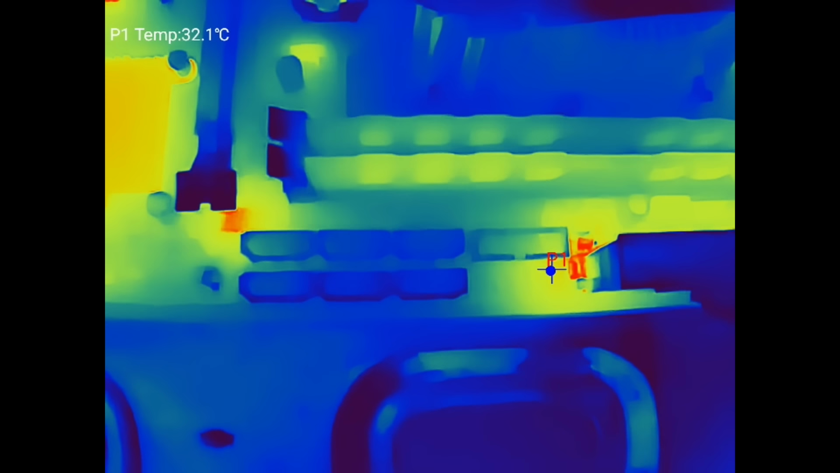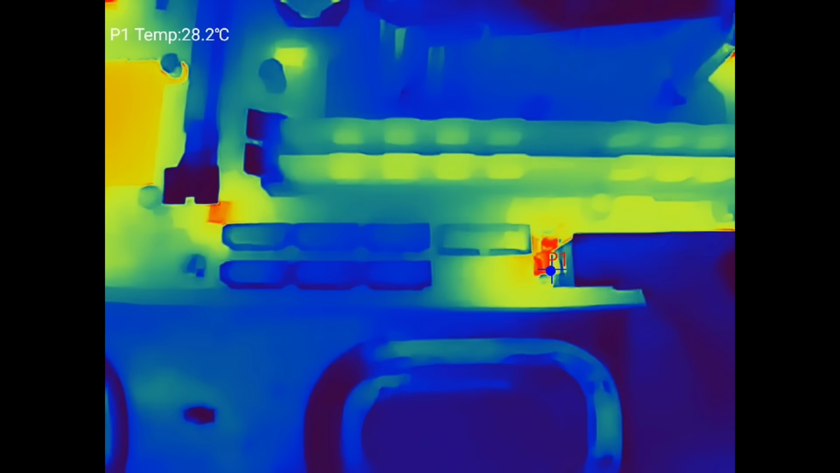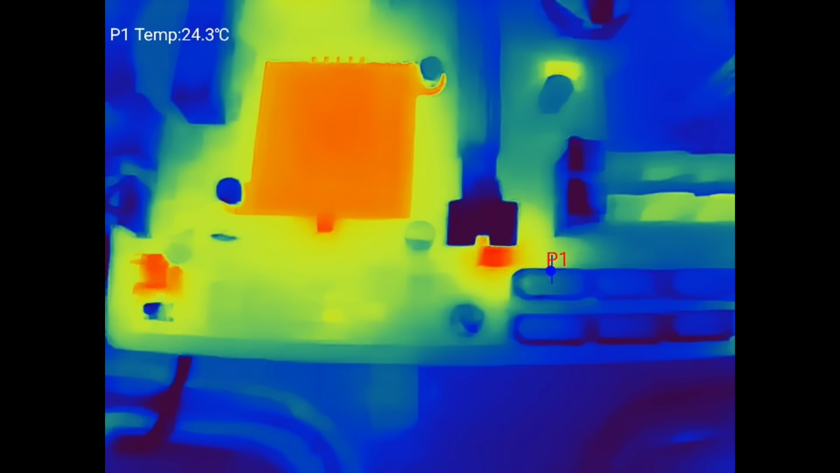Okay, so we have a motherboard on the bench now. I'm just looking around this, so we can see, for example, this is the south bridge, if you like. We have some MOSFETs. You can see here something quite warm. Again, I can put a temperature point on there so we can see the temperature of that component is about 39, 40 degrees. Okay. Just come over this side. This is a MOSFET. Again, we can see 32 degrees.